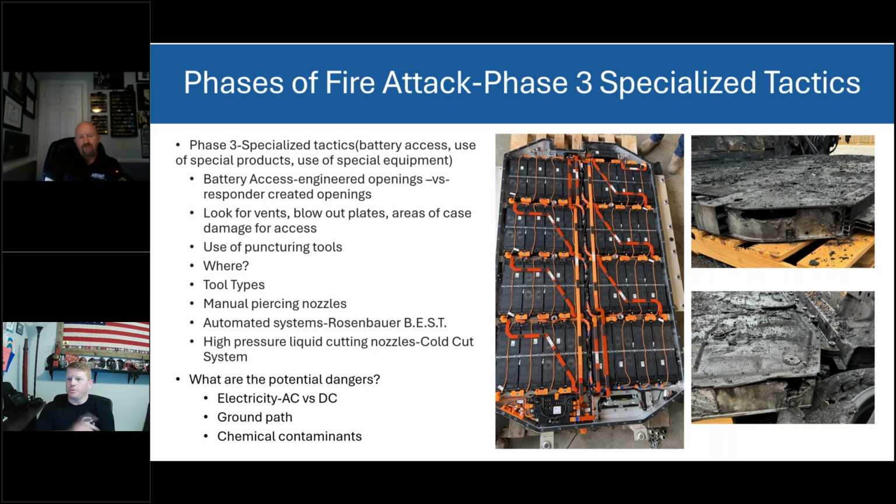Now, if you took one finger and the other finger and put one on each post, is it going to hurt you? Probably. Could it burn you? Yes. Can you take a wrench and touch both of those and arc on the left side and the right side and it not hurt you? Probably. We've been trying, and I'm going to continue to do it, to arc out these batteries and measure electrical flow. I haven't yet.